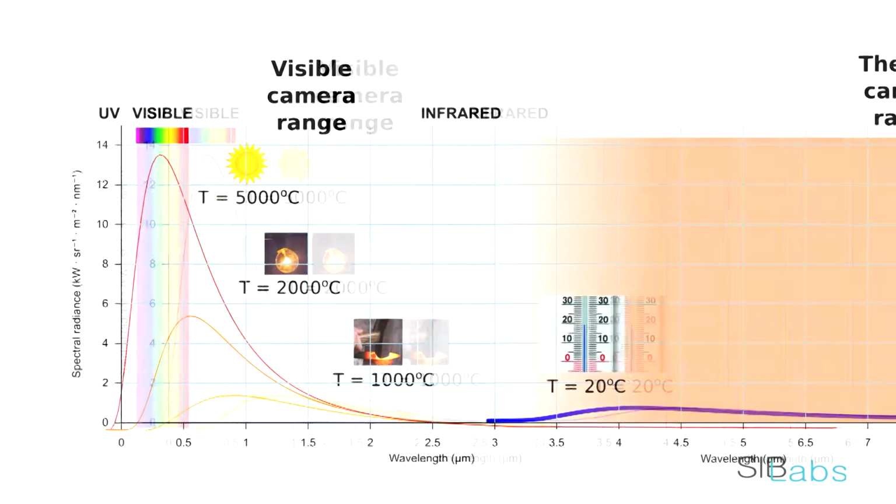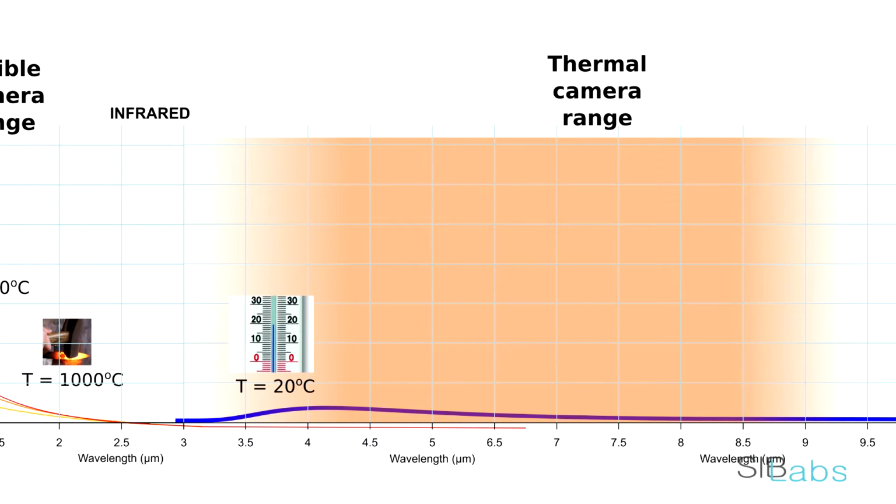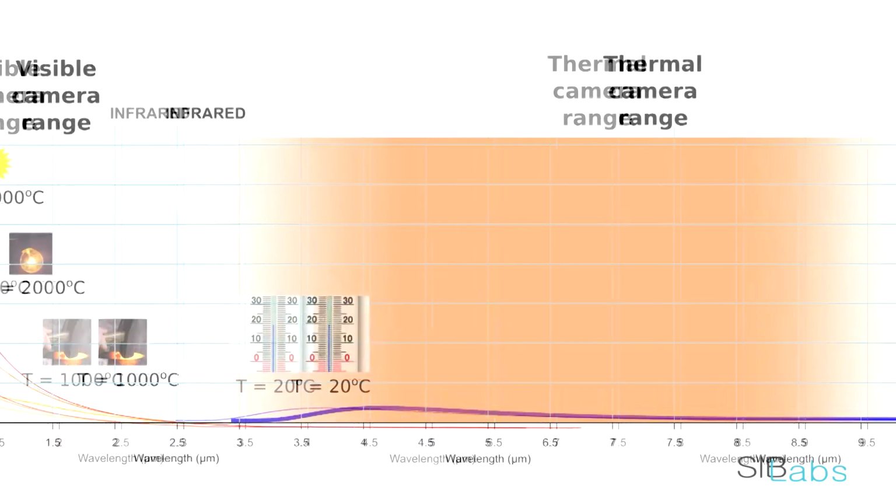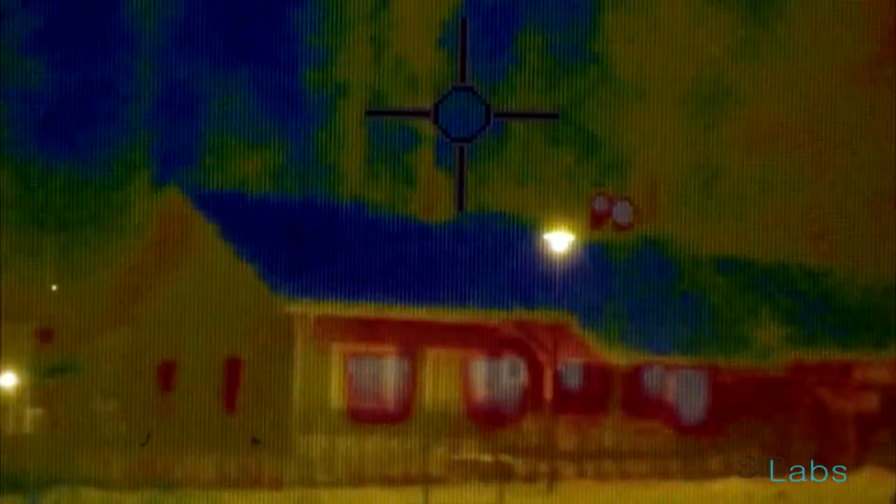And here we see the emission spectrum at room temperature. At room temperatures, almost all emission of the bodies comes in the infrared range, and in the visible range such a body cannot be seen. However, the amount of infrared emission depends on the body temperature, and the thermographic camera sees hotter objects as brighter. This is the principle of operation of a thermal camera. It's sensitive to far infrared radiation.